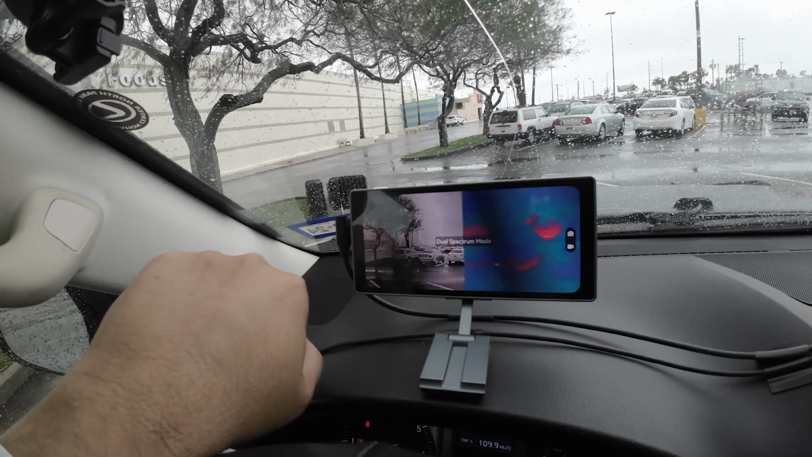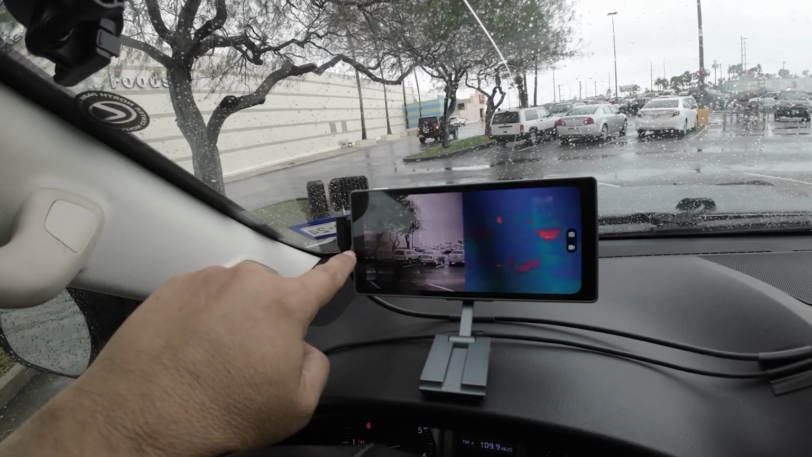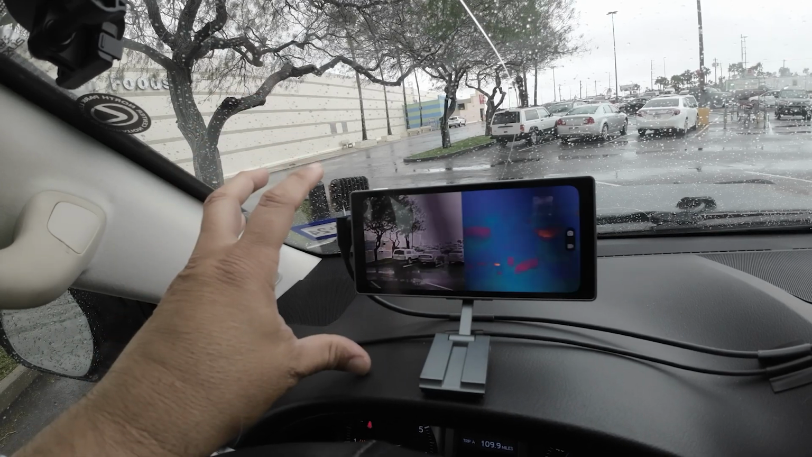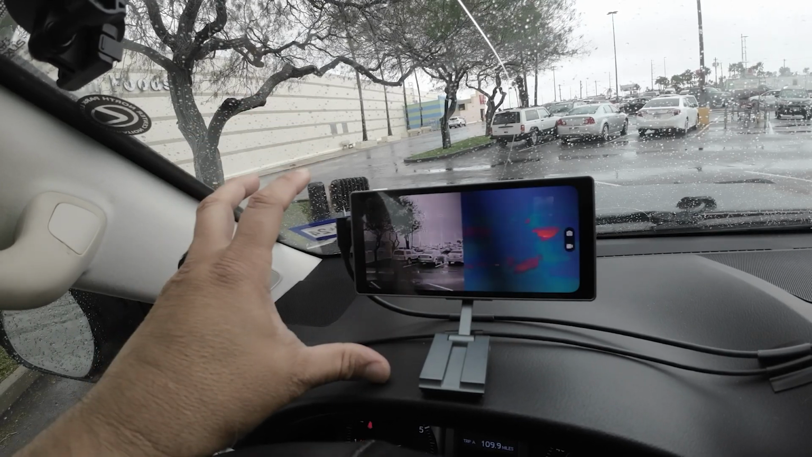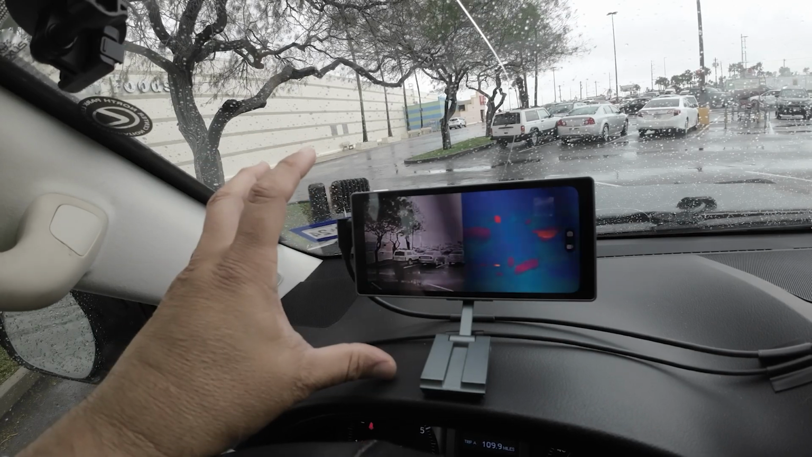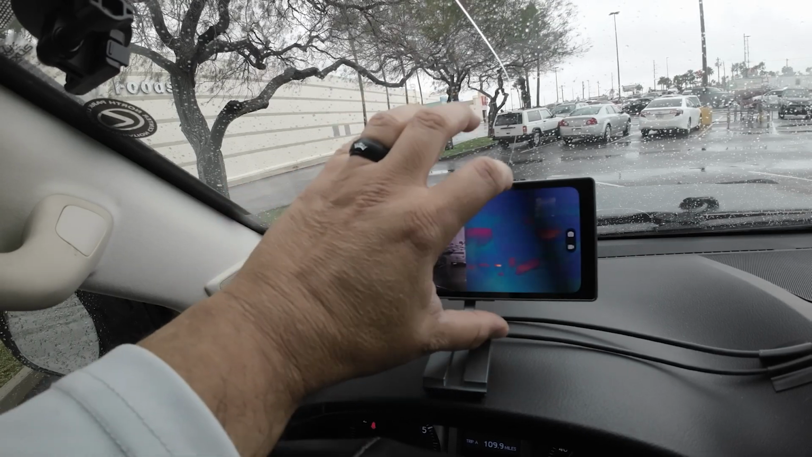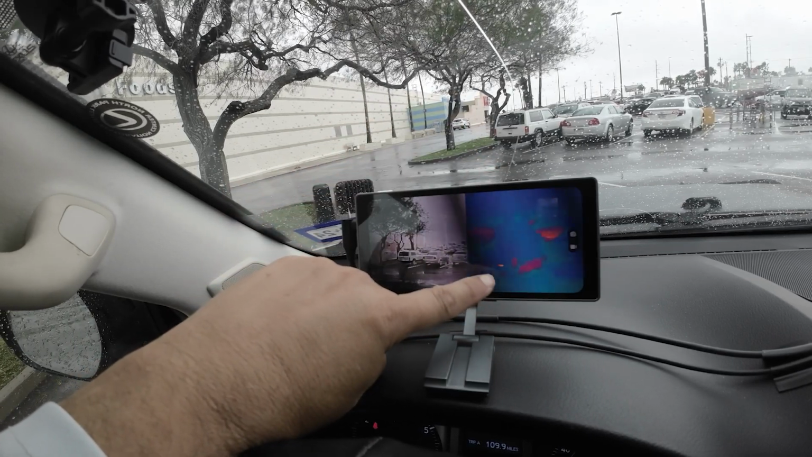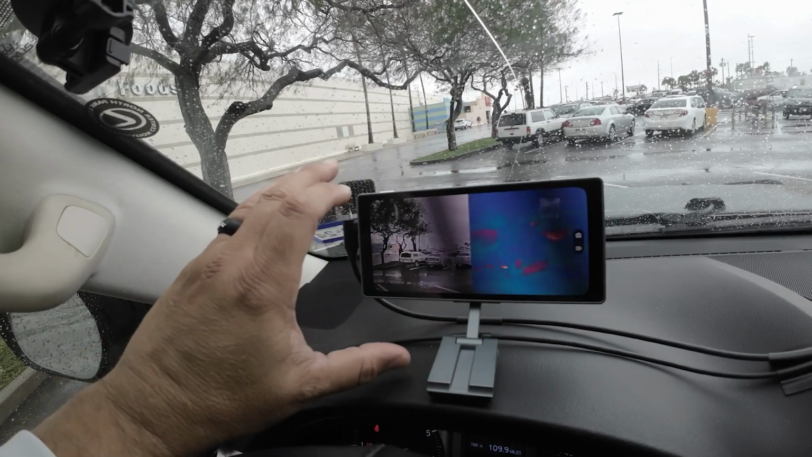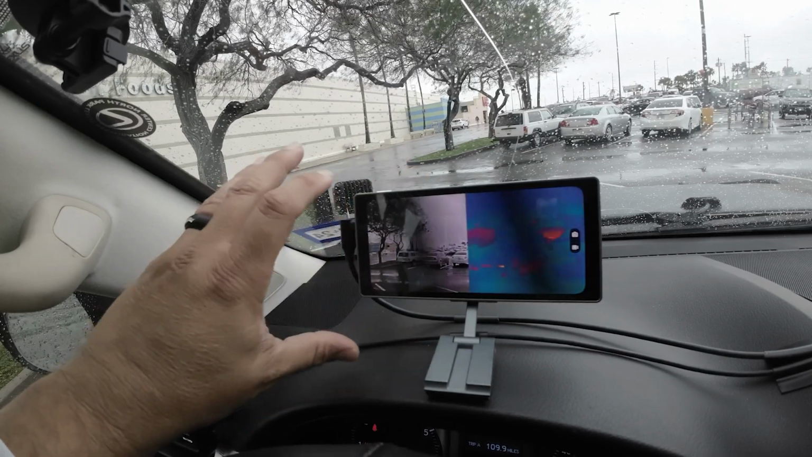Maybe if I switch it, this is dual spectrum. So on the left side, remember, this is a 3-in-1 camera. So it's a dash cam, okay? It's a thermal cam as well. All right, and you can do it with voice commands as well. So you see this one is going to show you on the right side, the thermal side, a closer type of image, where on the left side, you're going to have a wider scope.